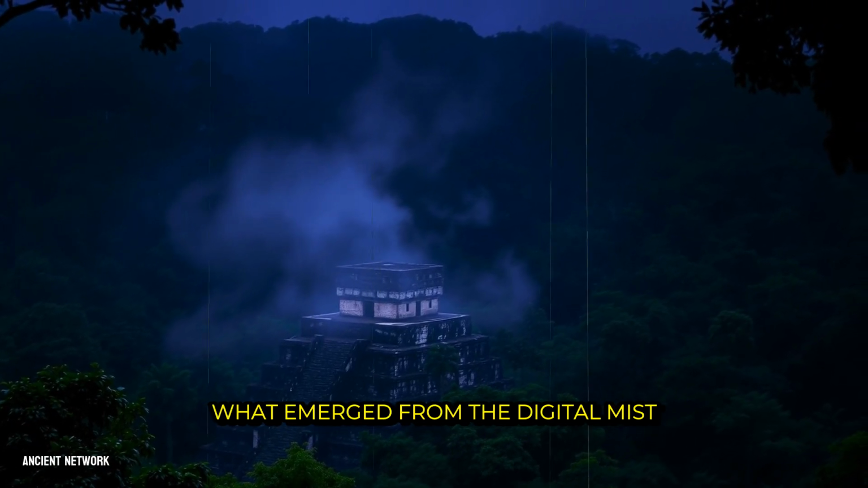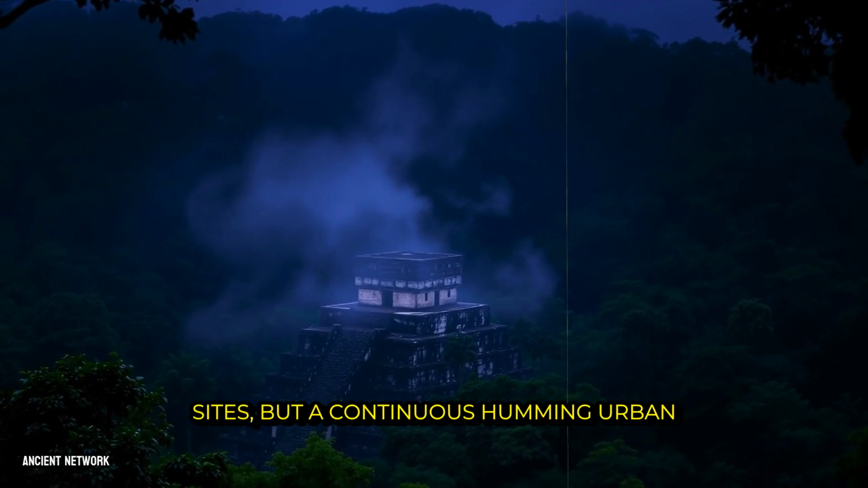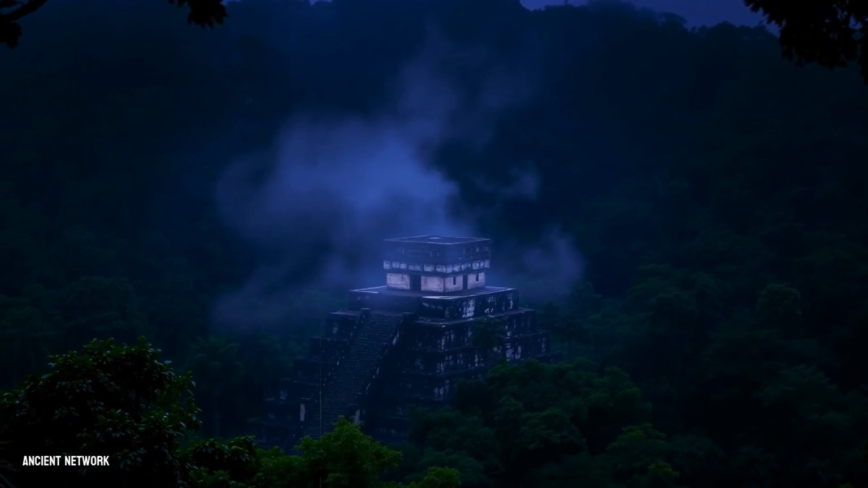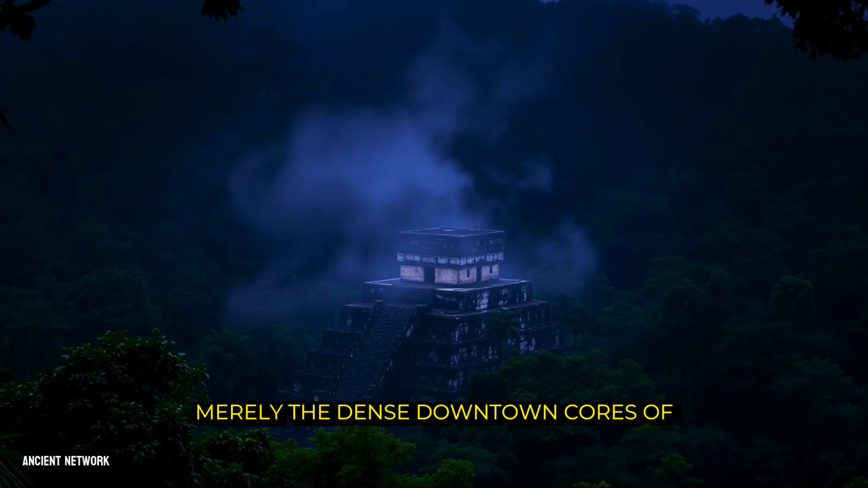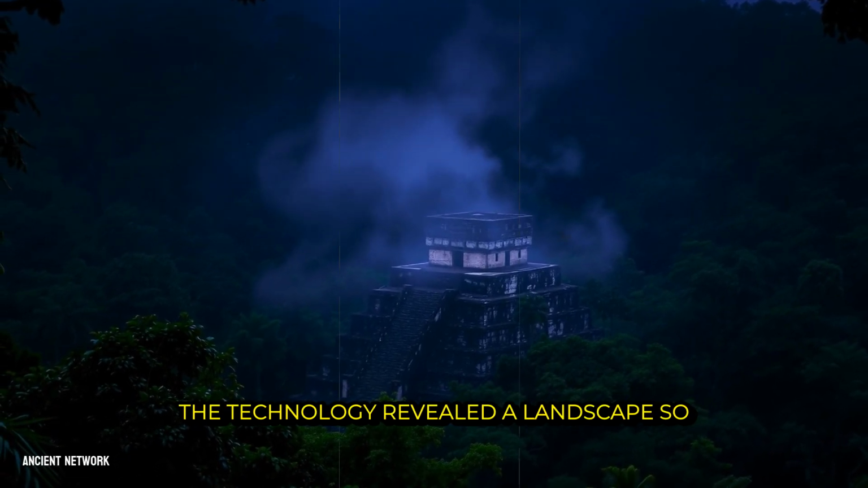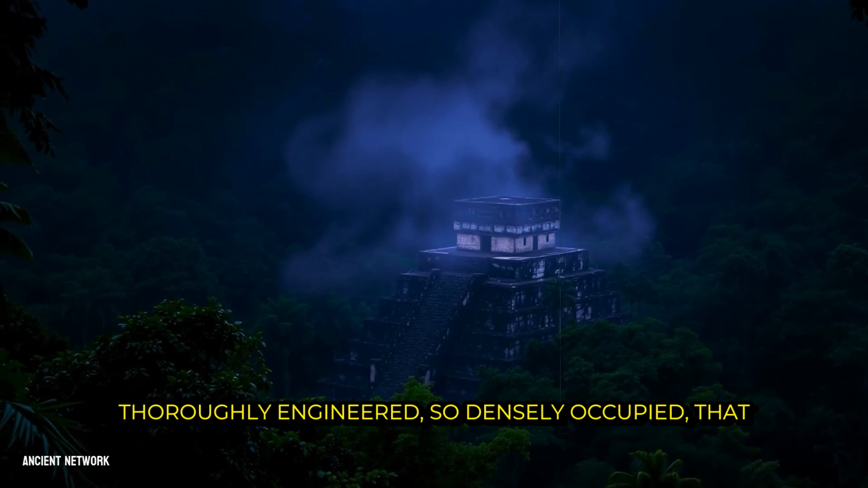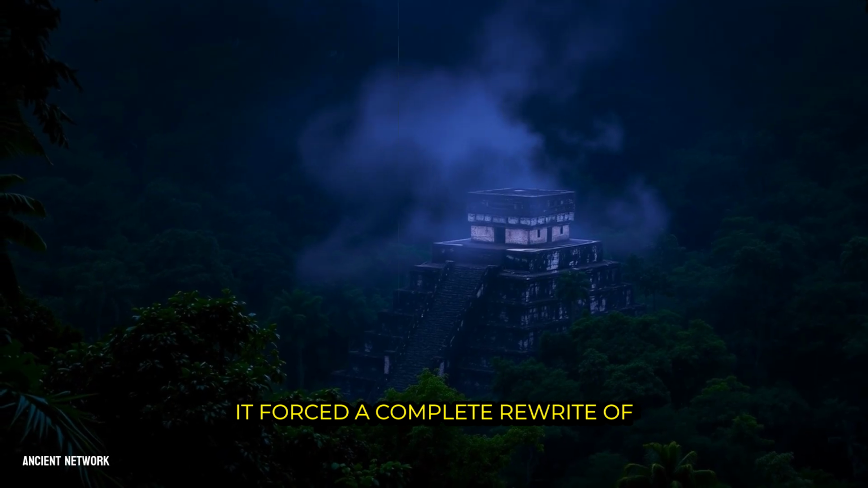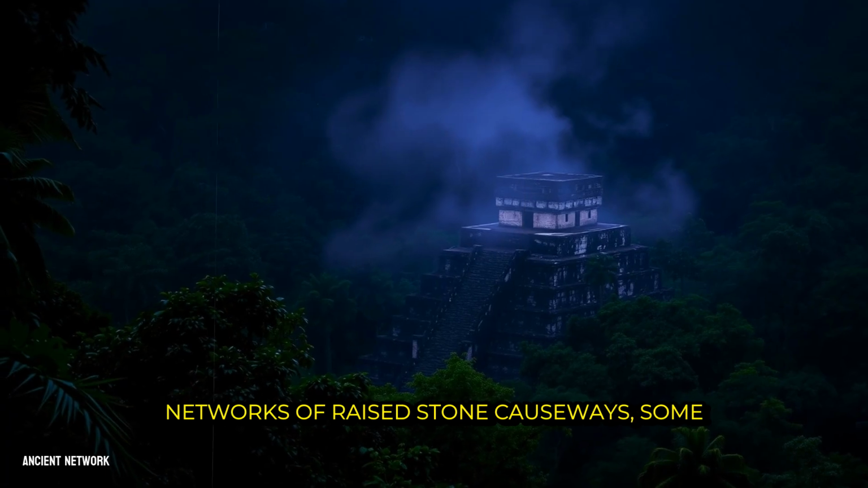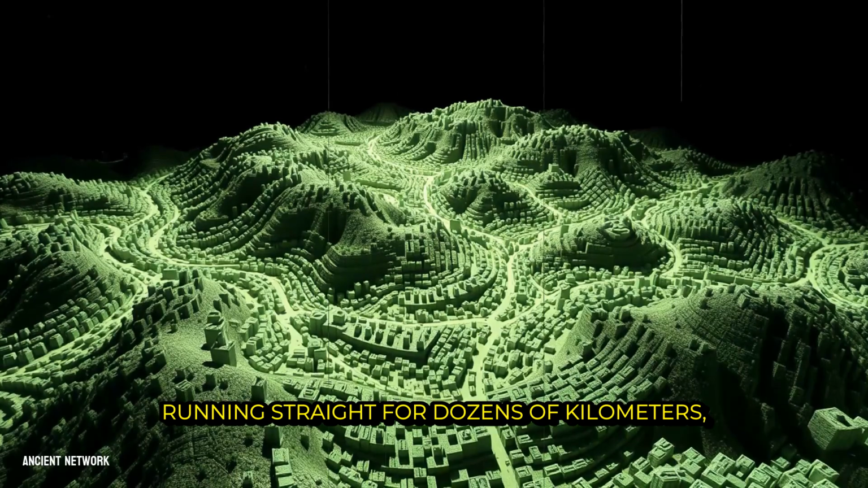What emerged from the digital mist was not a collection of isolated sites, but a continuous, humming urban fabric. The great plazas and temples were merely the dense downtown cores of sprawling, interconnected metropolises. The technology revealed a landscape so thoroughly engineered, so densely occupied, that it forced a complete rewrite of the Maya narrative. Hidden beneath the canopy were vast networks of raised stone causeways, some running straight for dozens of kilometers, linking major centers like arteries.